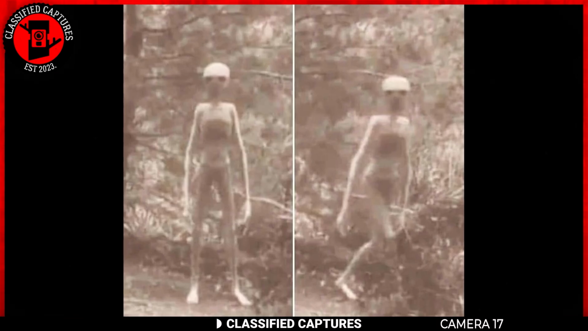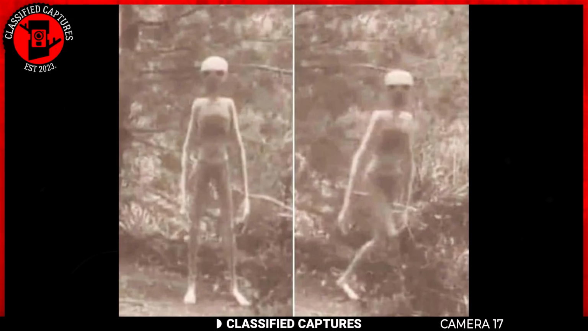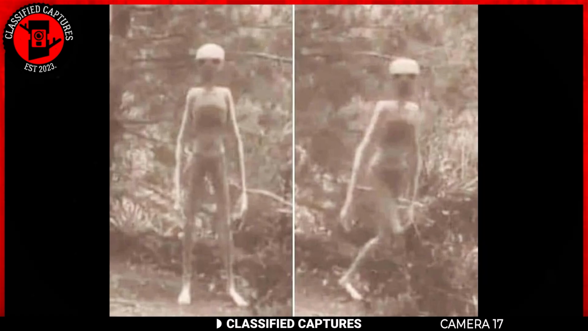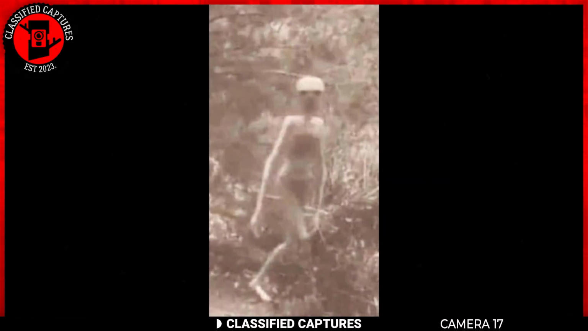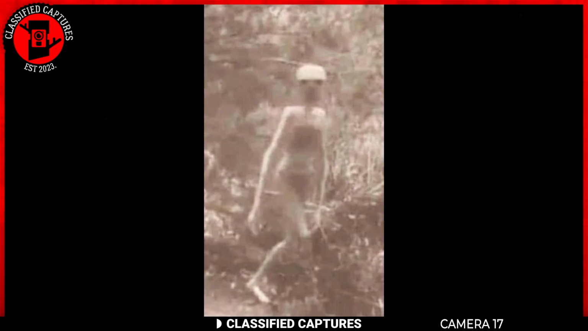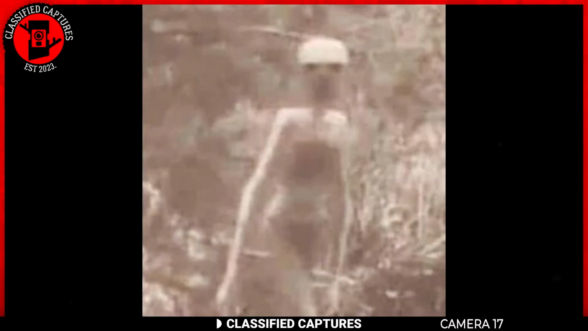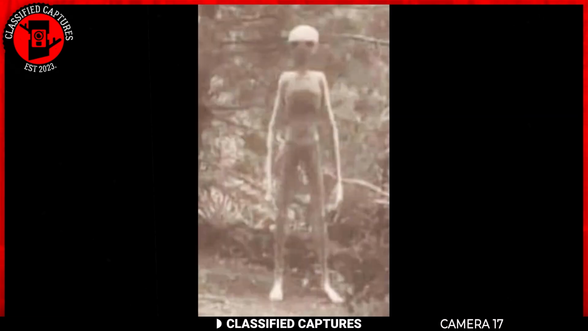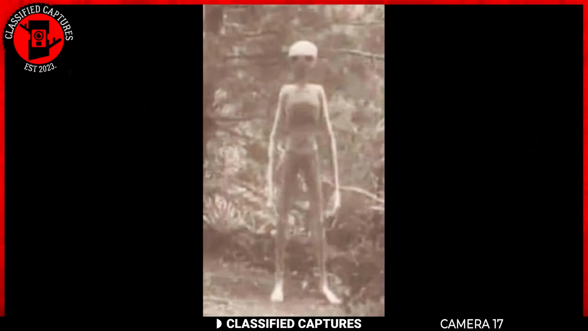Unlike the technologies we have to easily fake things like this now, back then to fake an image like this would have been quite the work. It may even end up looking unrealistic and eventually end up easily identified as a hoax. Looking at this creature, however, something tells me this is no hoax. It could be one of the most legitimate evidence of alien existence on Earth. What do you think?